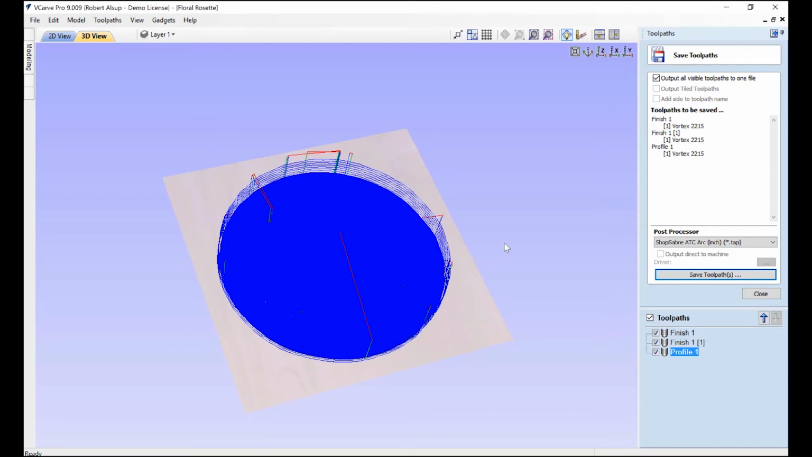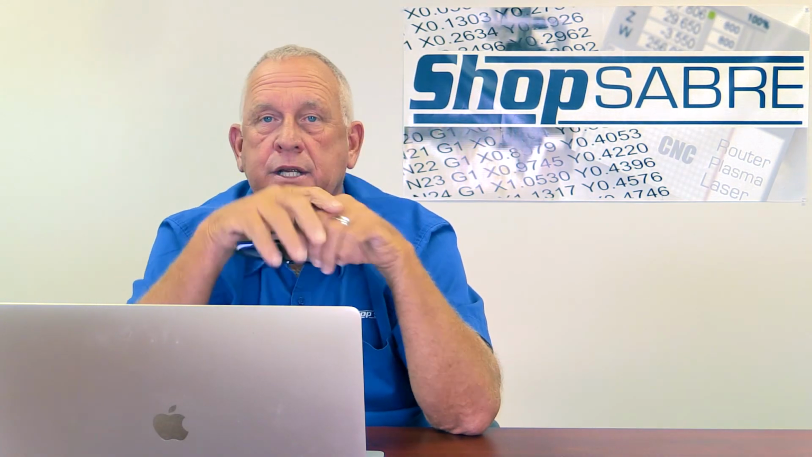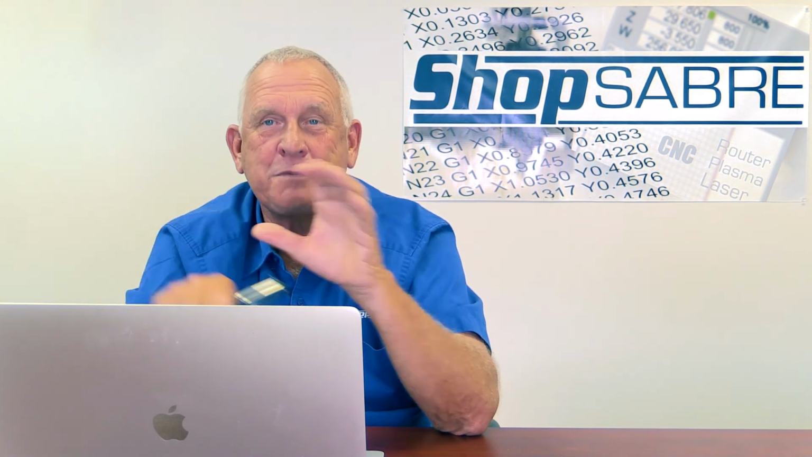All right, now we've created a toolpath for the machine. I'm going to send that toolpath by network out to the machine control. Let's go out there and let's make a Rosette.